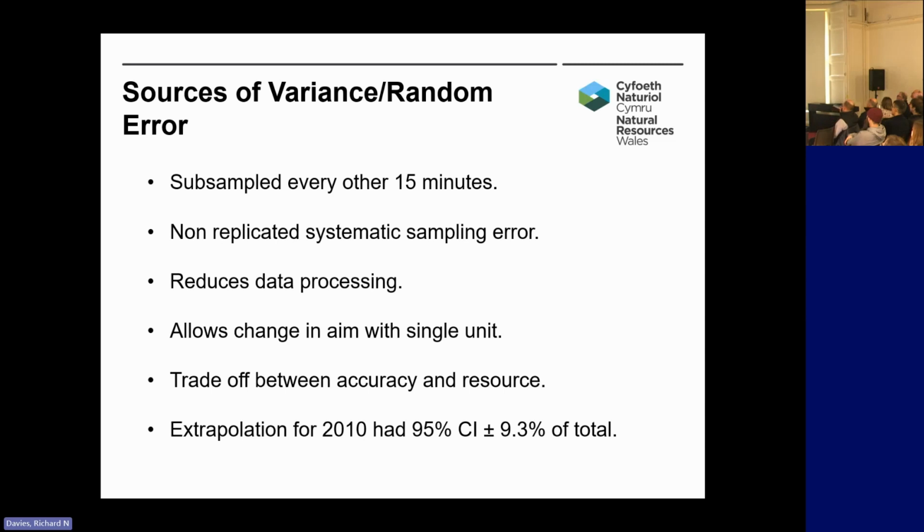It's a type of non-replicated systematic sampling, and that introduces its own error. But it's got a number of benefits, including reduction in data processing, but also allows us to change the aim of the unit and allows us to look at different parts of the river. And that can be quite useful because you can use a single unit then to adapt your aim.